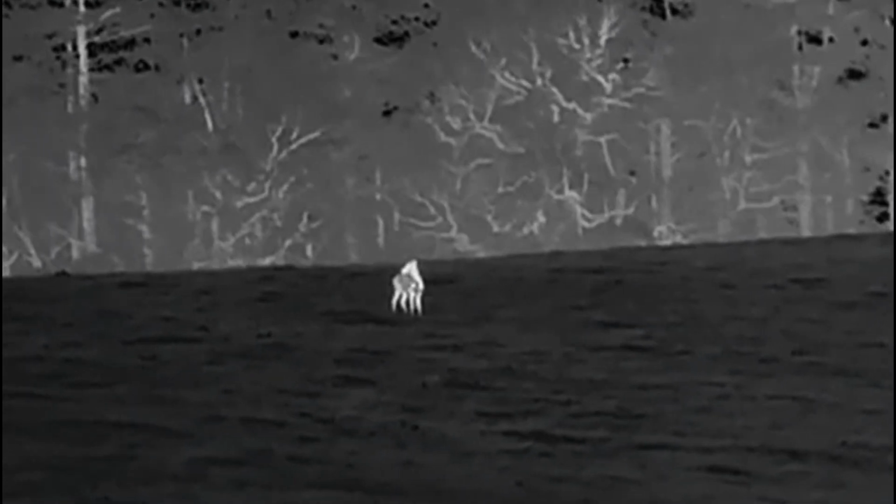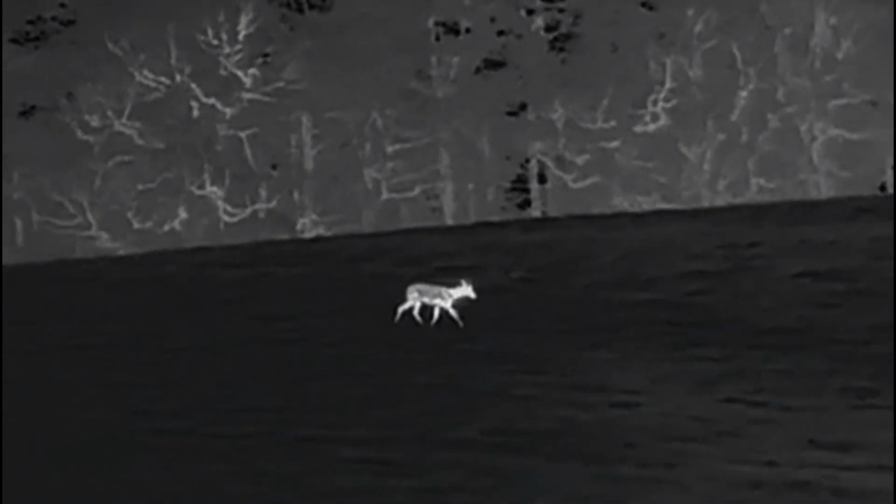And just looking on the top of the hill, we've got a couple of signals there. Pretty sure they're roe deer. Here's another roe coming in from the other side. Forestry have just planted some new Sitka spruce, so we're going to get involved with those shortly. Buck season only a few days away. In the penwoods, we've got a couple of roe there. A few rabbits down the bottom.